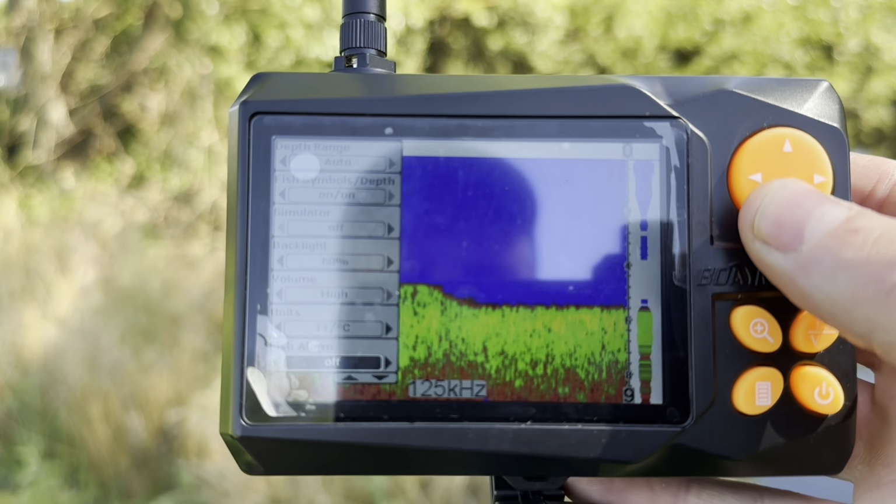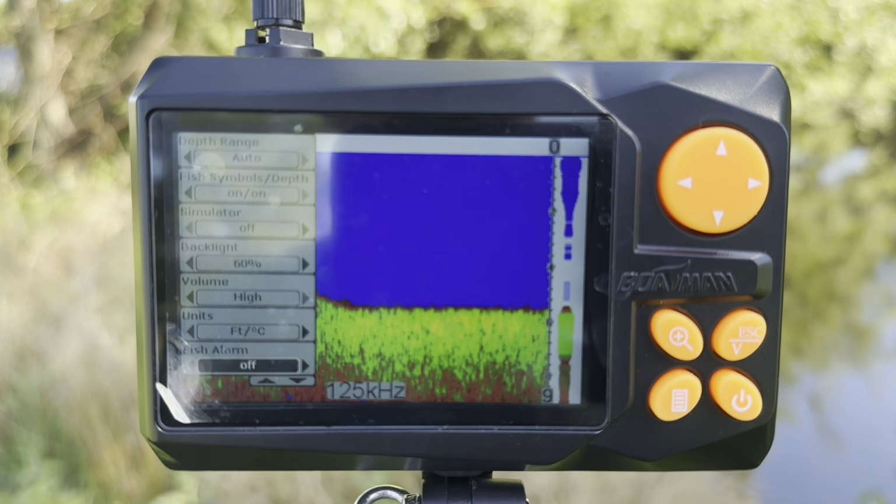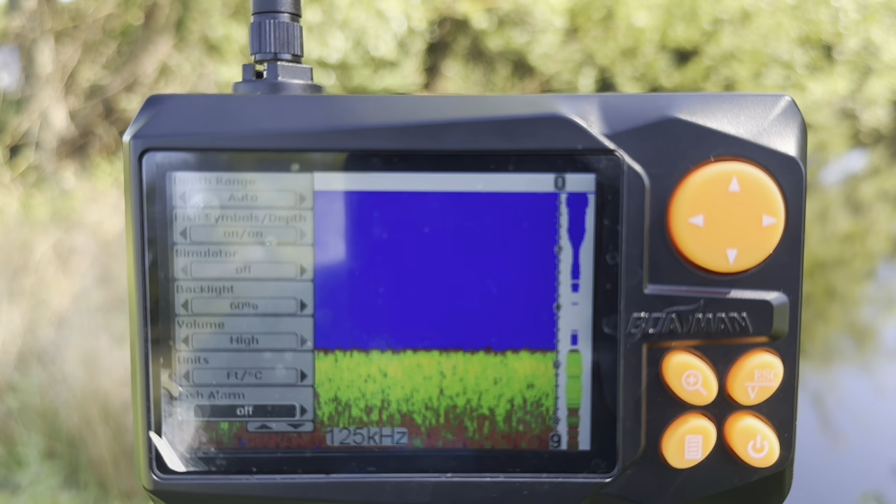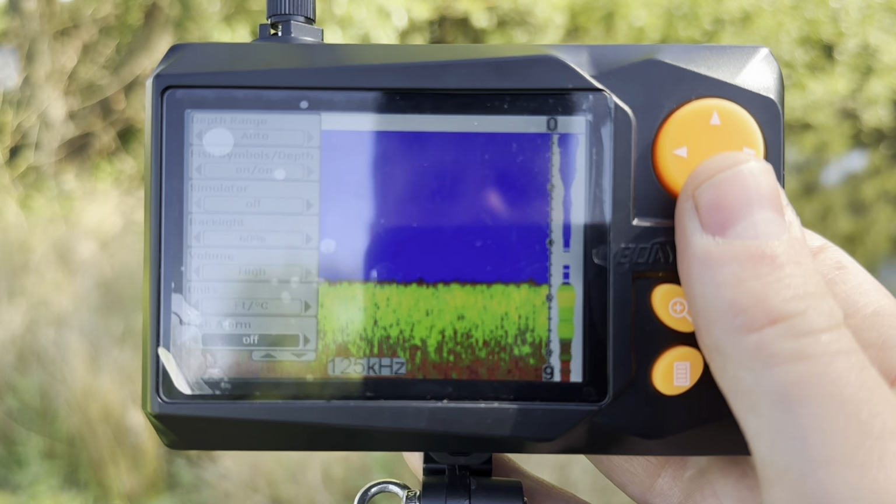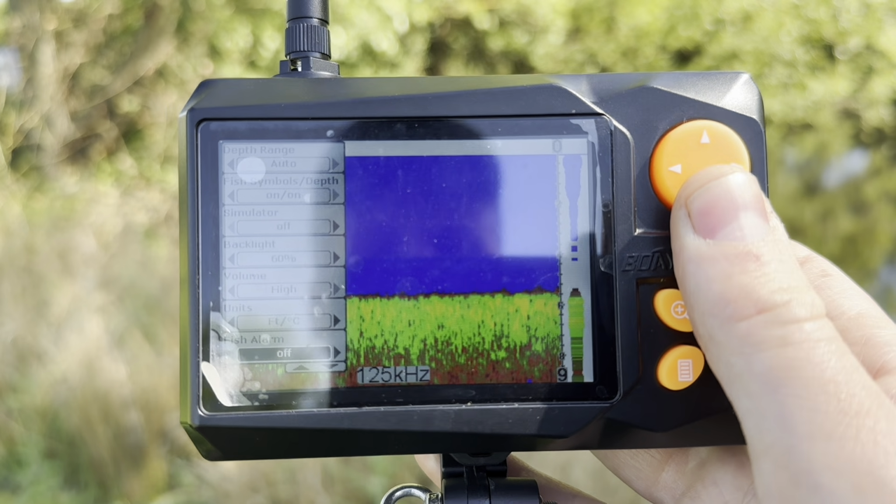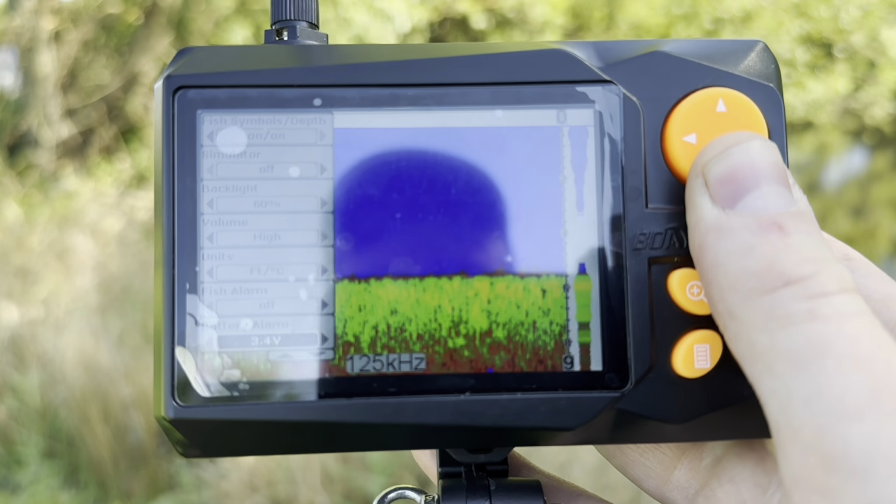I personally prefer feet and of course Celsius, seeing as we are in the UK, but this can be changed if needs be. Next up, we have fish alarm, which I believe, if I remember correctly, I've never adjusted this setting, but I think every time that you see a fish or detect a fish on the fish finder, it makes a little noise, I believe. Don't hold me to that. Again, it's a feature I've never used, and it's probably in the menu that'll explain it a bit better, but really not important.